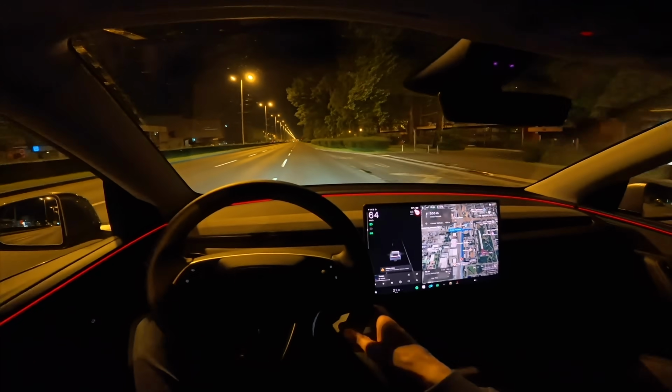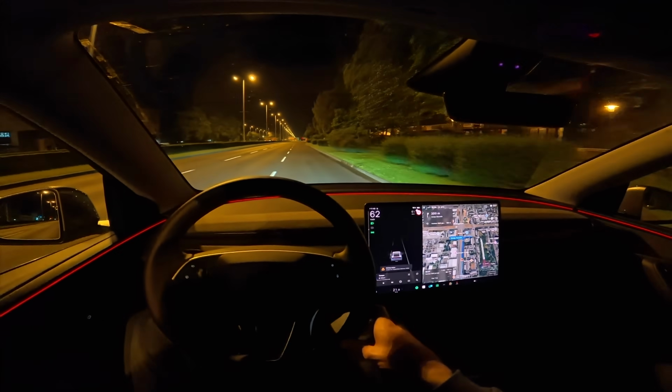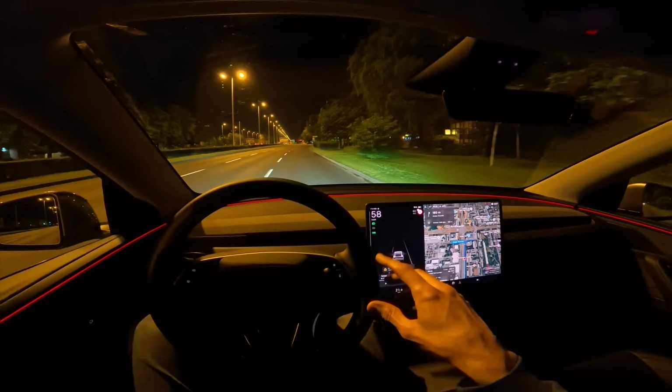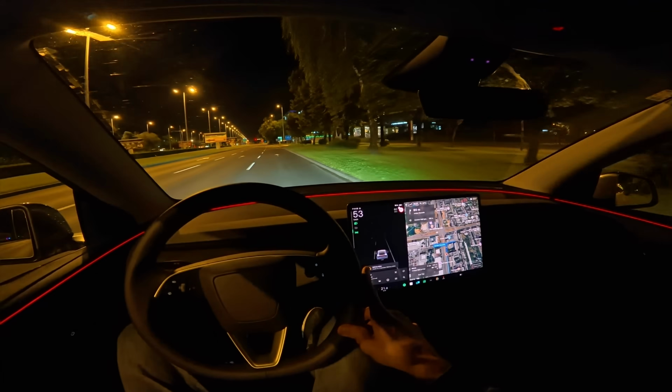So time to wrap up. The impressions definitely improved. Great driving machine. This one's a bit expensive. With the paint option, it's around 56,000 euros.